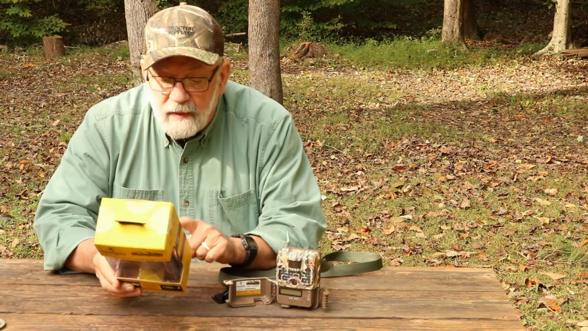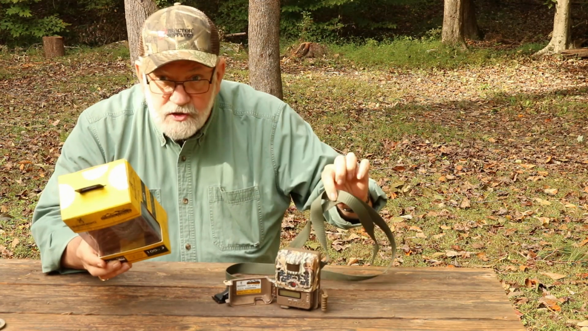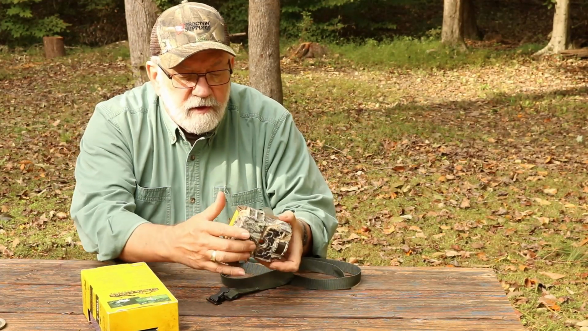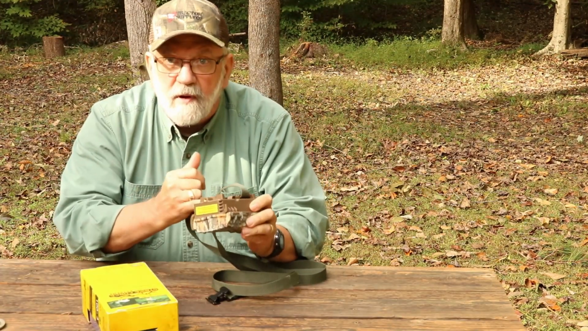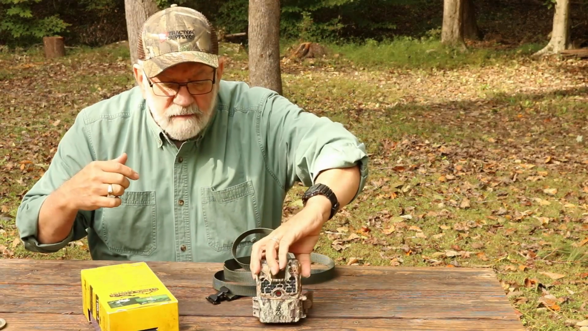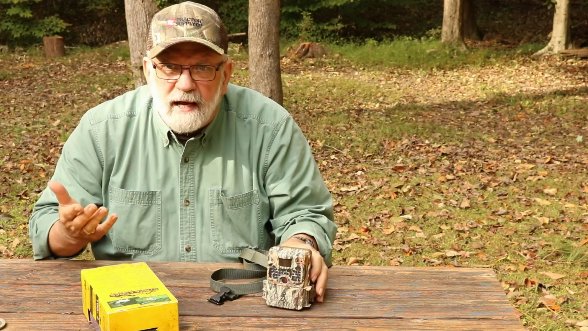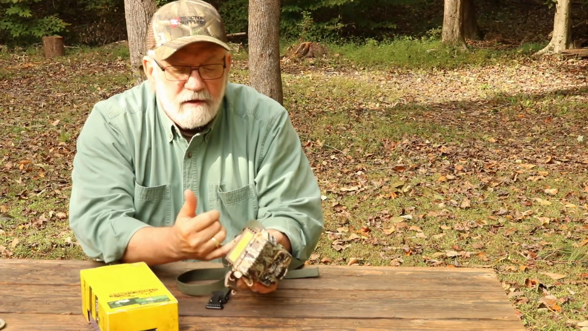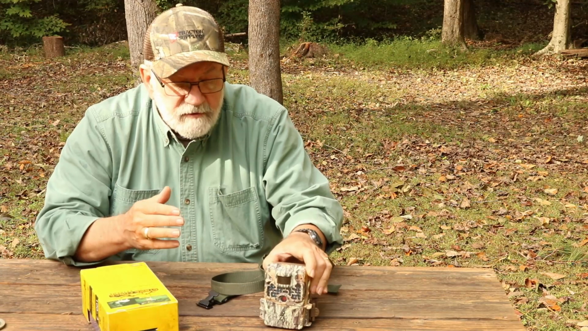It comes with a 6-foot nylon strap here, and it's also configured so that you can put a cable, like a bicycle lock cable, through that if you need to secure it and you're in like public land or something like that. You can secure it with like a lockable bicycle thing around the tree and have it go through these two holes here. Seems to work pretty well.